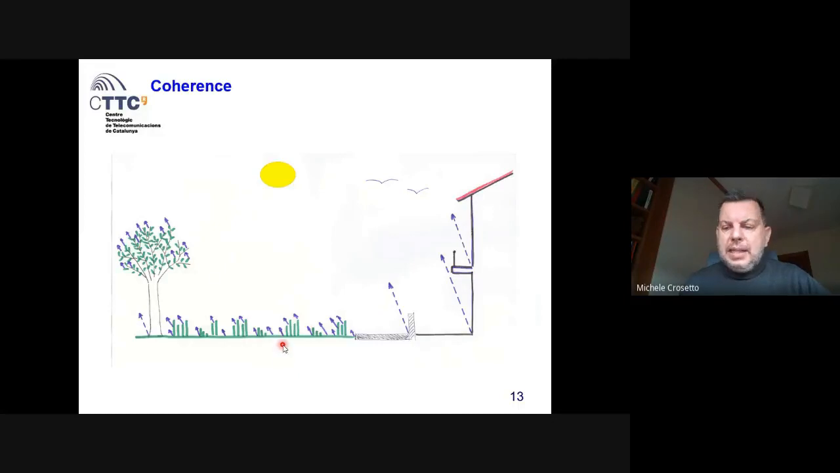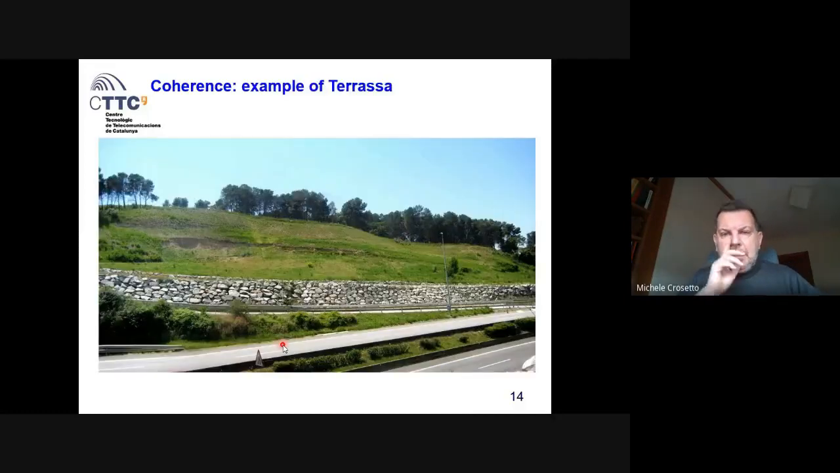I will show you an example with real data. This is the highway from Terrassa to Manresa. There is a landslide, quite a big landslide. There is a wall, a stone wall to contain this terrain movement. We installed the instrument on the opposite side of the highway, looking at this landslide.